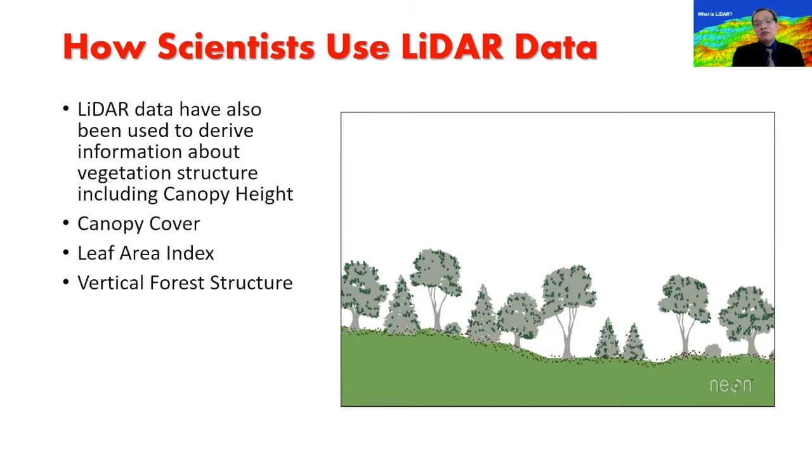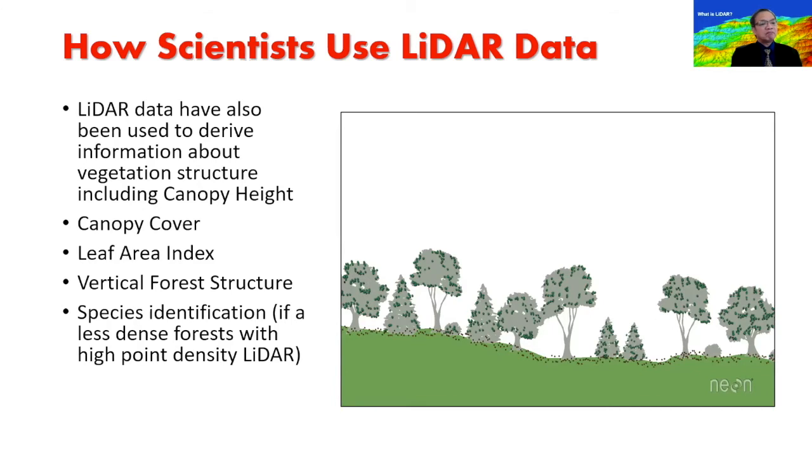You can measure leaf area index if you're doing some field work on forestry, as well as for agriculture, measuring leaf area index and vertical forest structure. A lot of applications of LiDAR.